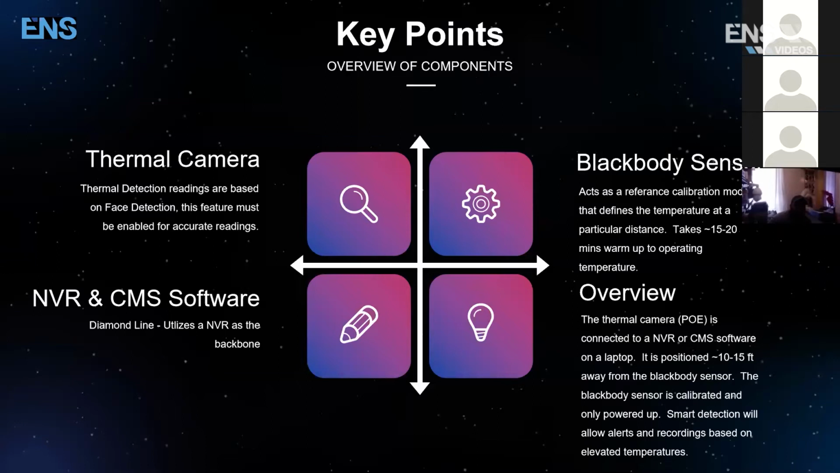Then it works in conjunction with the Blackbody sensor. The Blackbody sensor is a reference module. It is the size of an old school toaster oven with 2 pieces of bread. That's how I could describe it to you. Both of these devices are either wall or ceiling mounted, but what we recommend you to do is to put it on a tripod, making this a mobile solution.